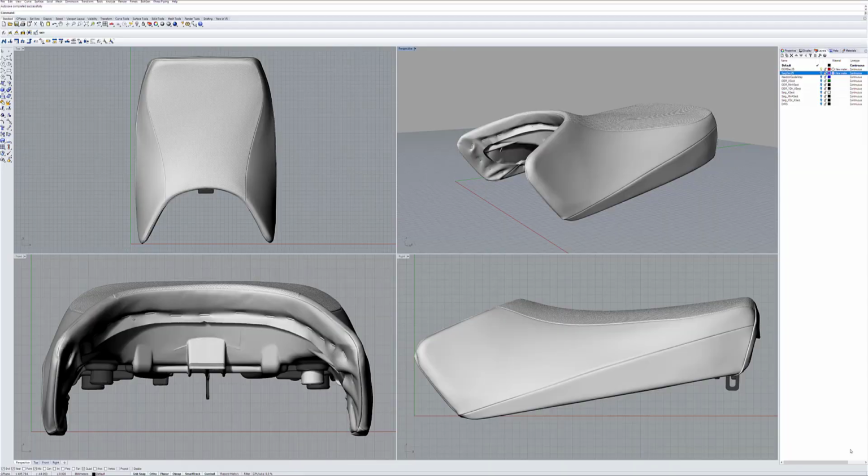Hey guys, I thought I'd just share a little bit of my research here. I've taken the liberty of digitizing the stock seat as well as a Sargent World Sport.